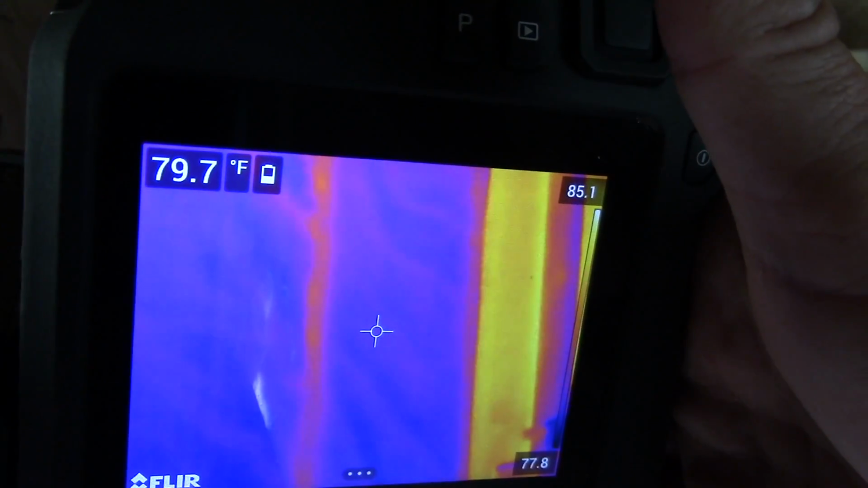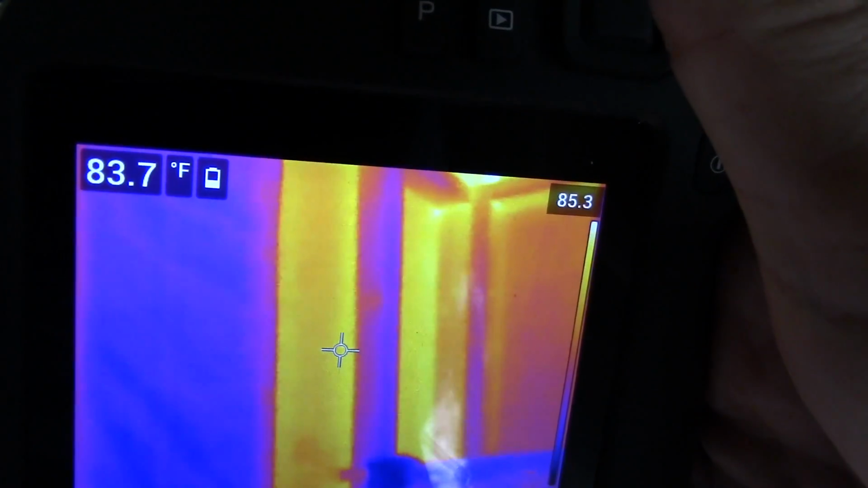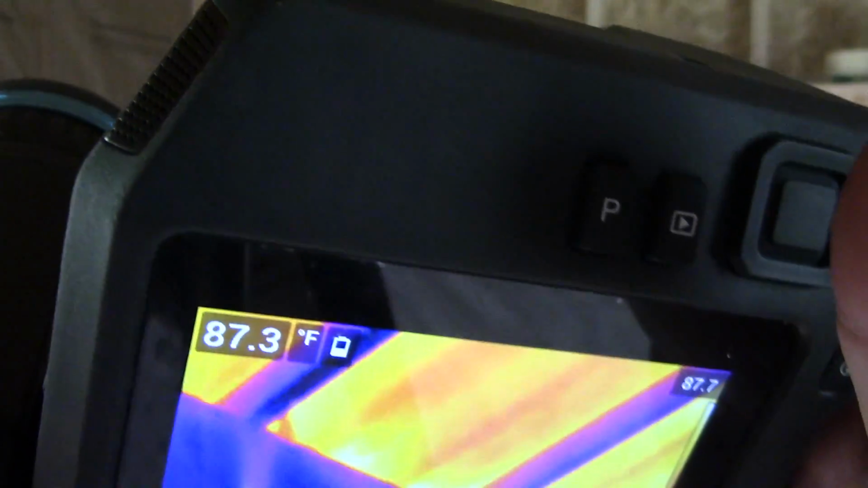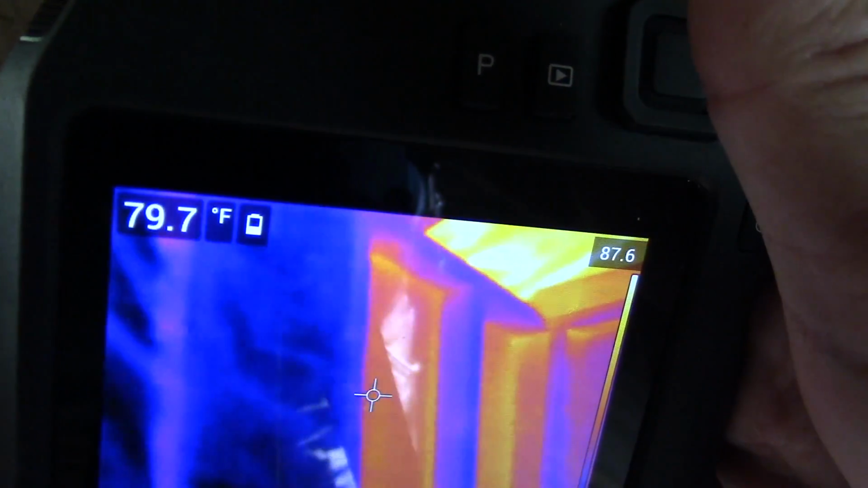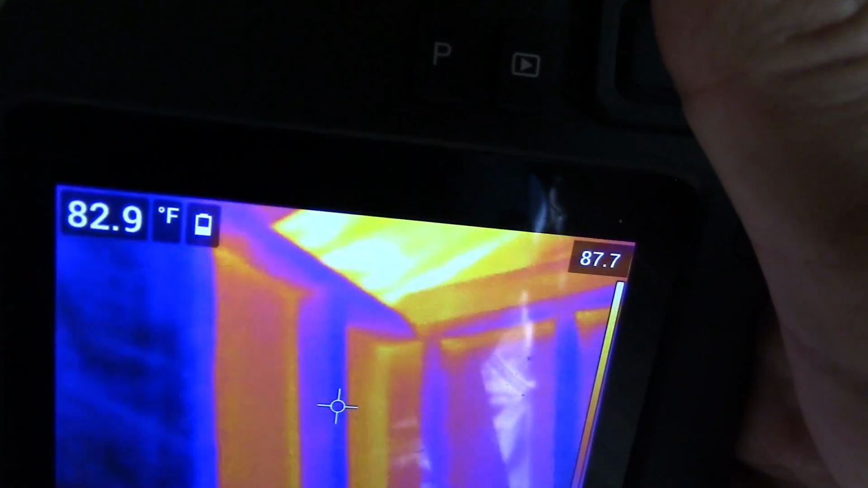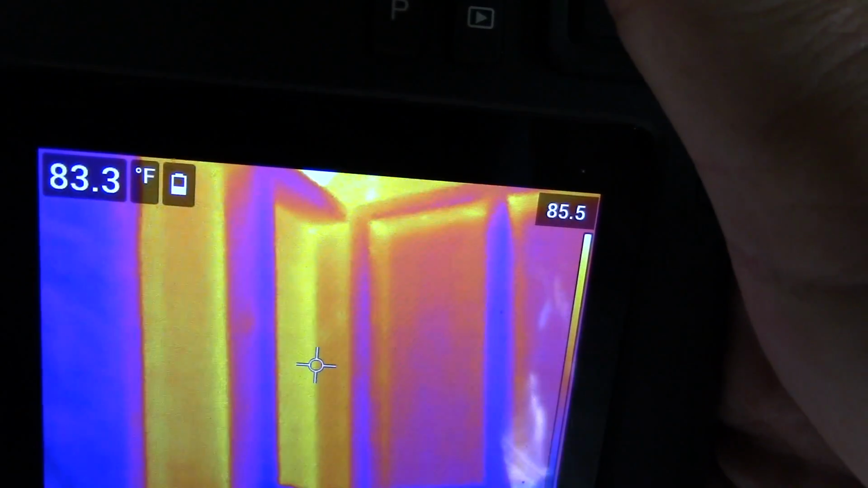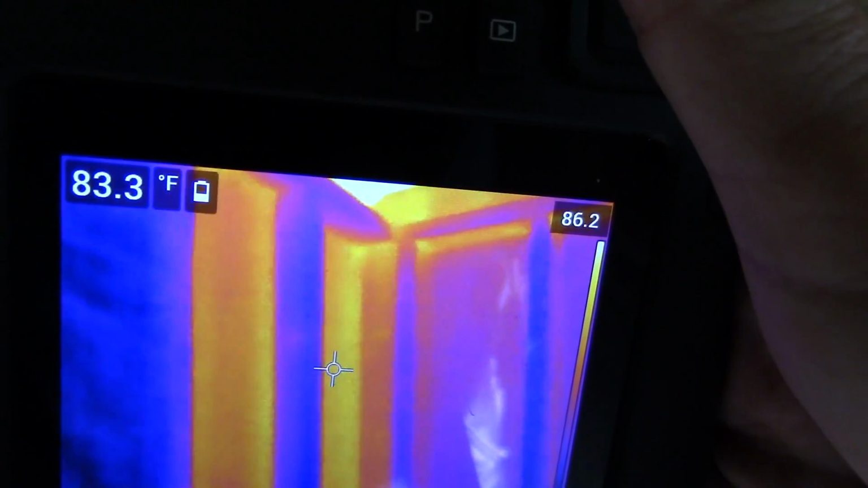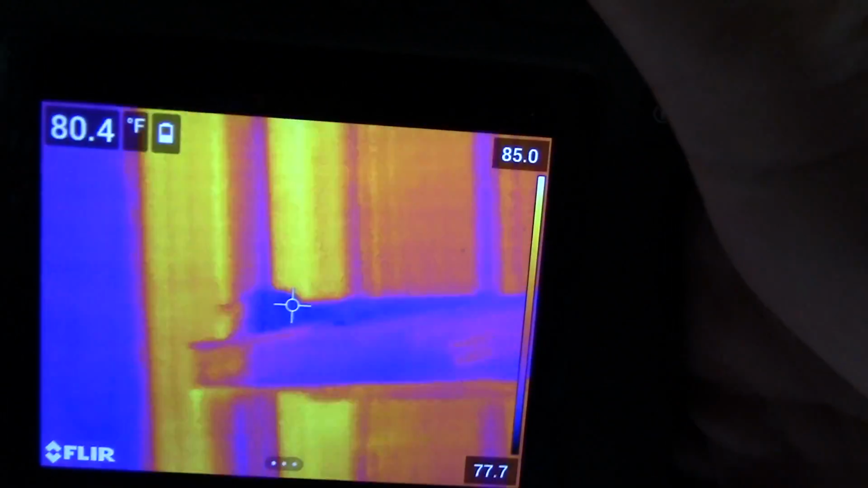Hot yellow, okay, 83, 87, 79 degrees, and 80 degrees. 84, 85, again, 79 degrees. And this is not insulated all the way.